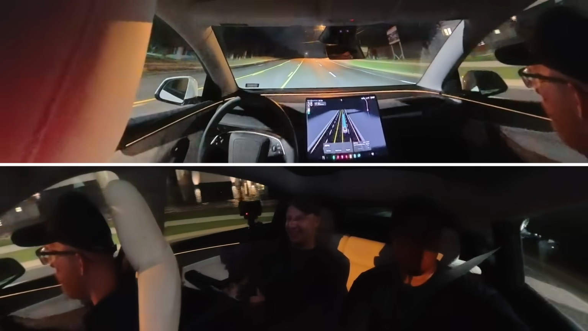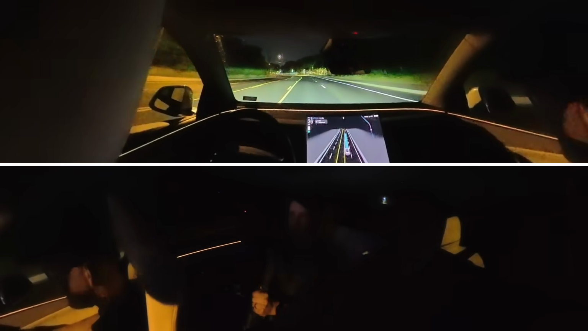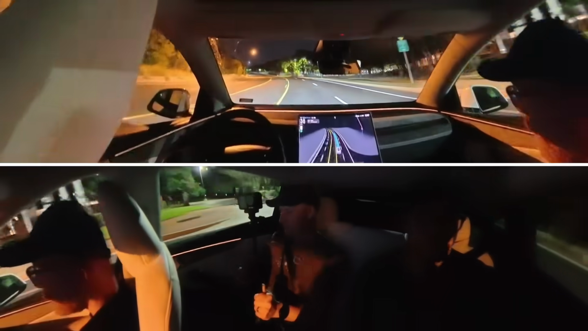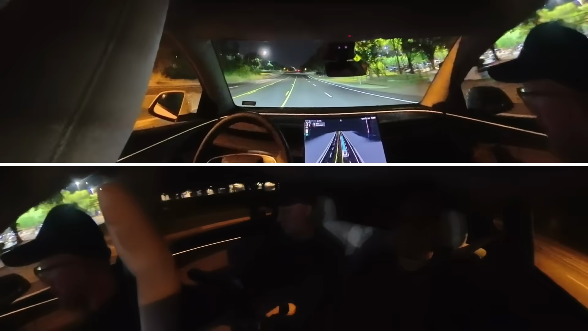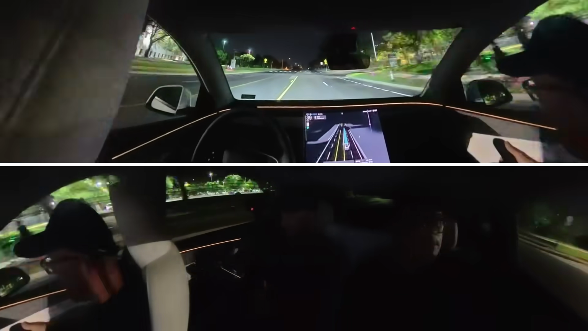But no, it's just the amount of freedom. And again, we've talked about it before, but there are people that don't have this option at all, due to disability, or a car can't get to them, or it's too difficult to accommodate them. Robotaxi doesn't care. Robotaxi's coming to get you. Robotaxi works great at night, pretty much just like it did during the day.